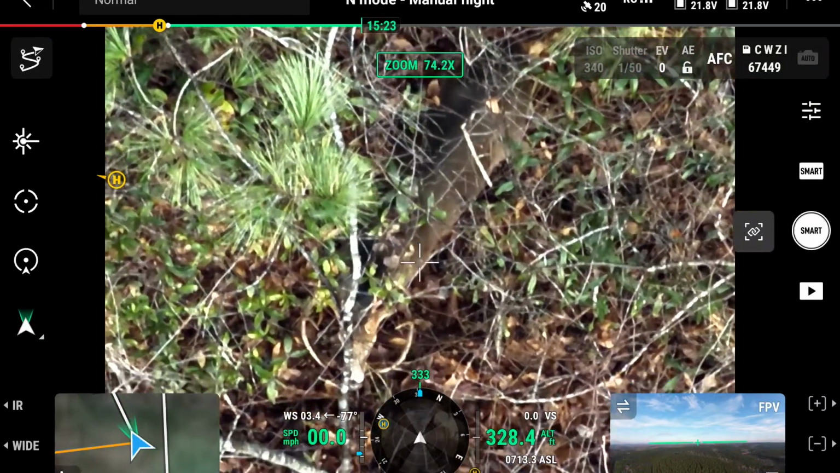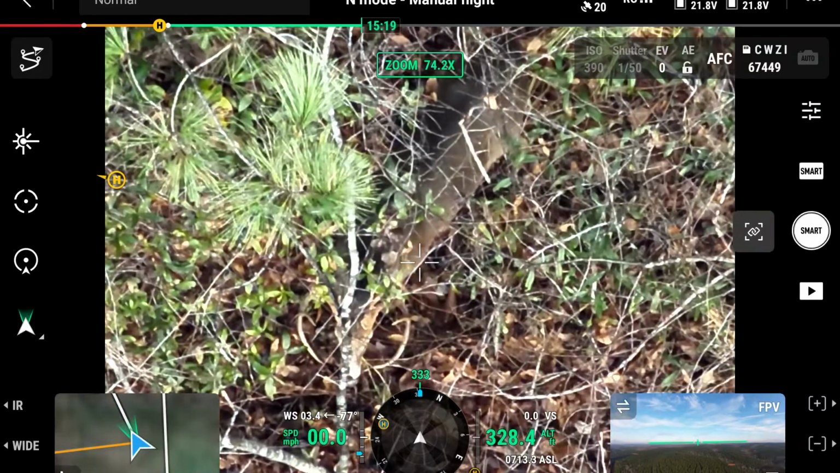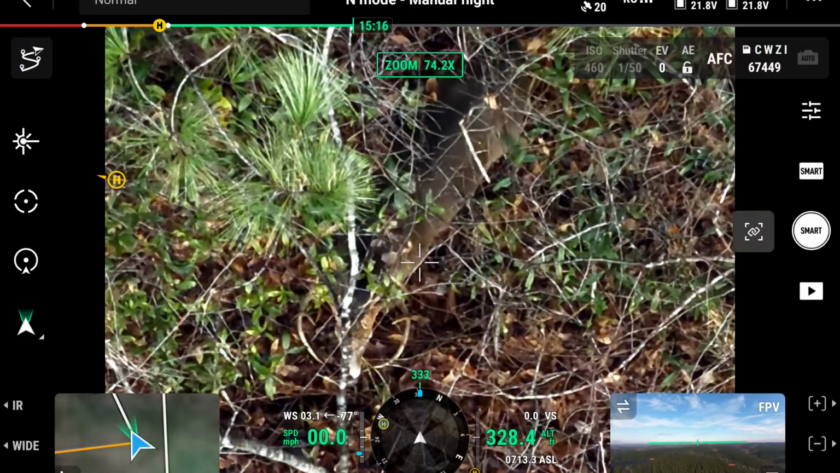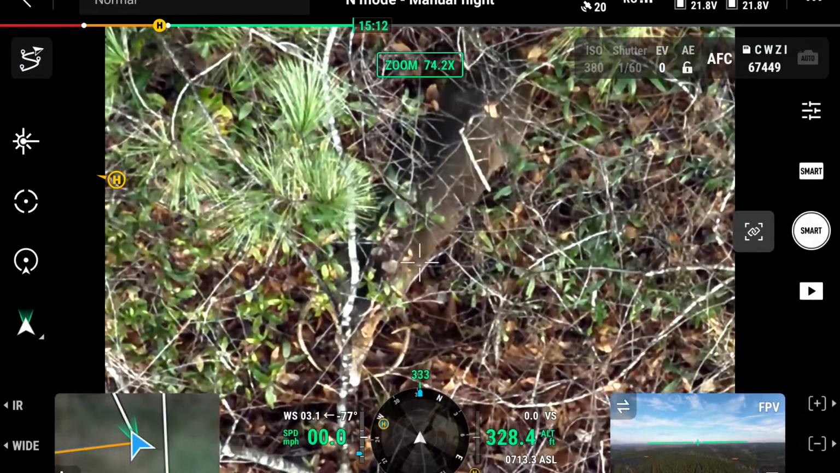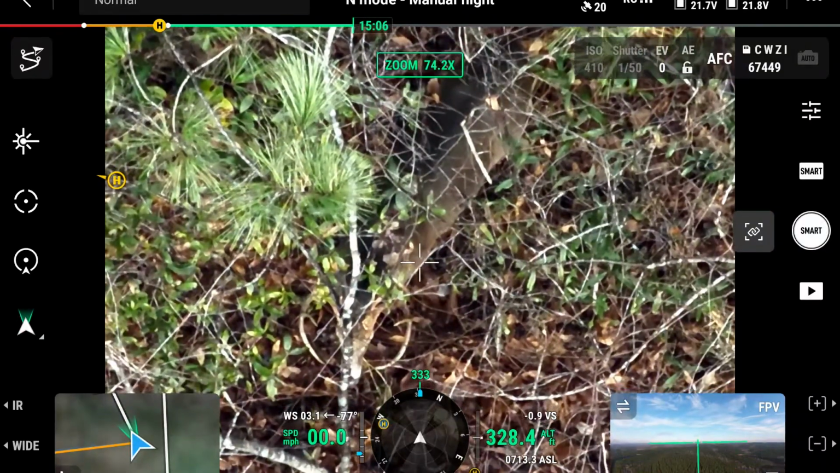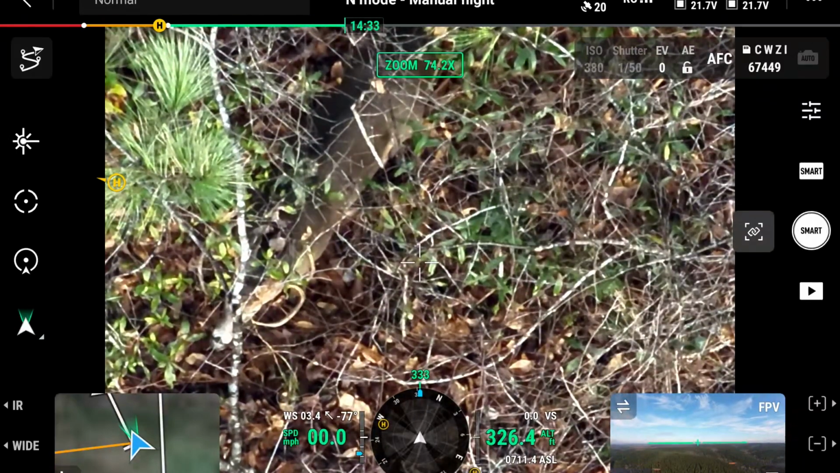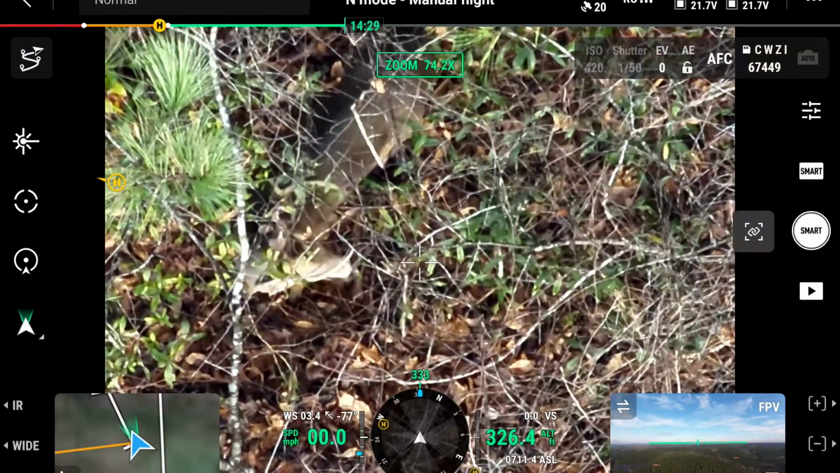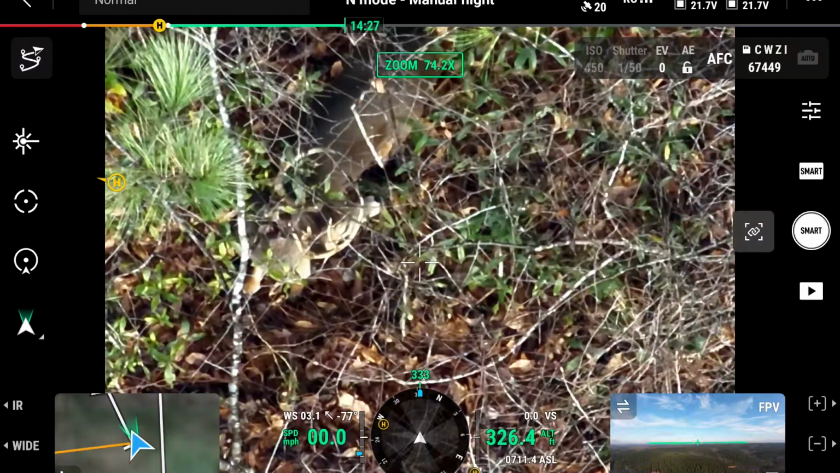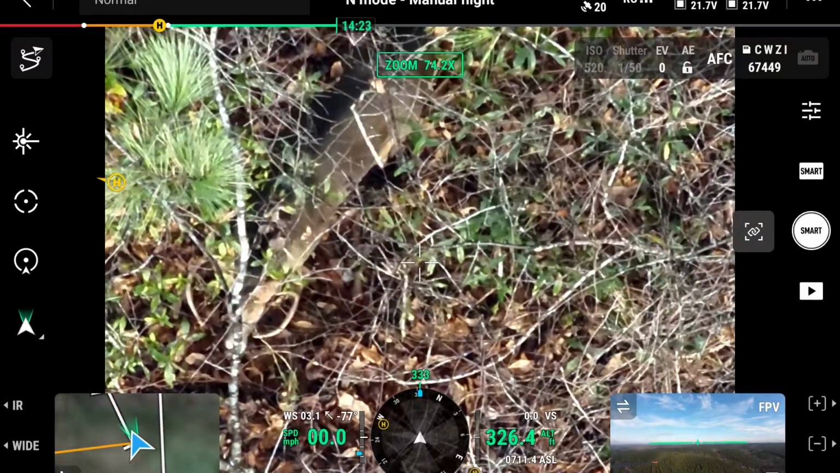I've got a better picture of him a minute ago, but you can see this is a pretty wide buck. I mean, I don't know. Trying to maneuver it, but he's got a tree right in between us right now. He looks like a good one. I don't know. It's hard to tell.